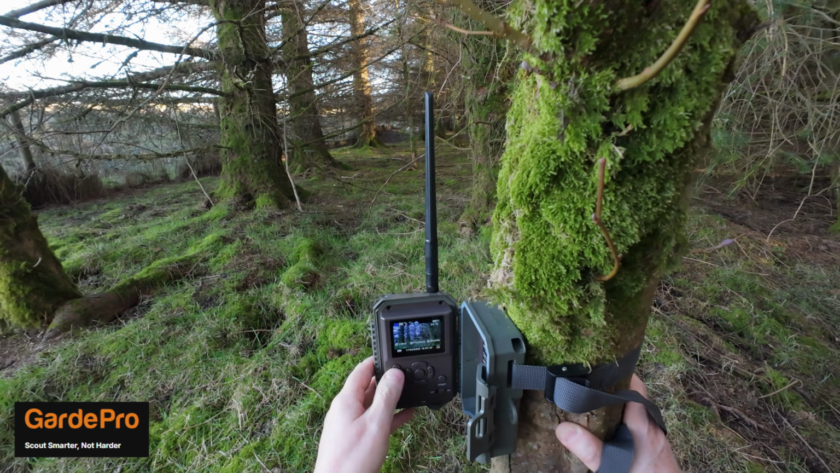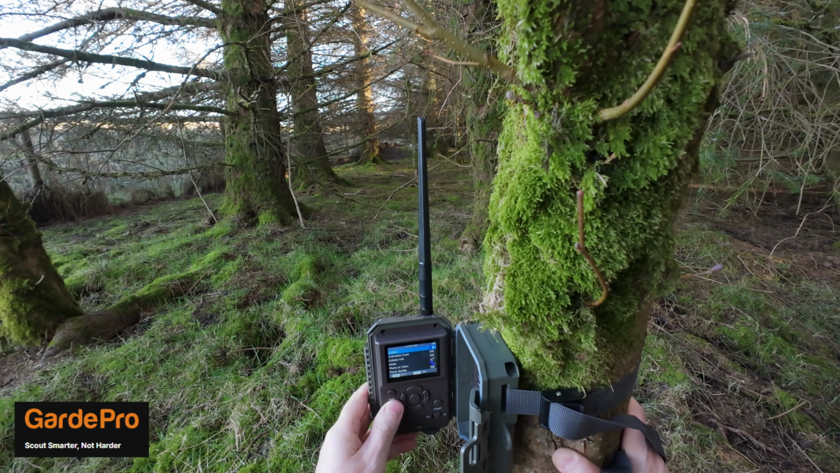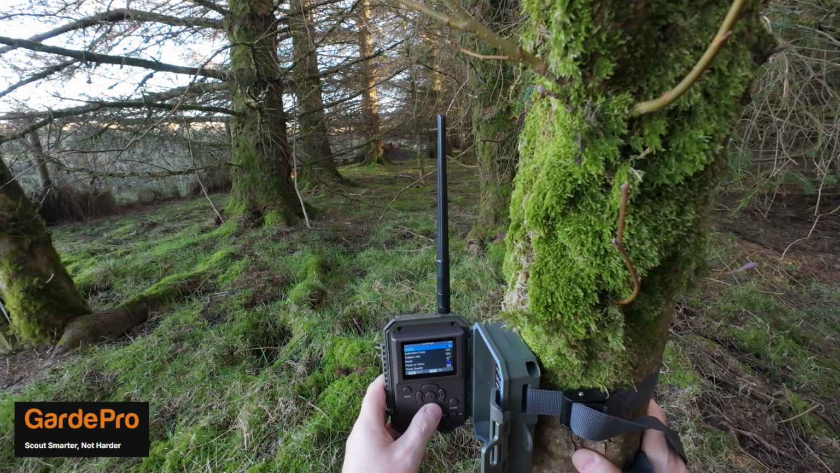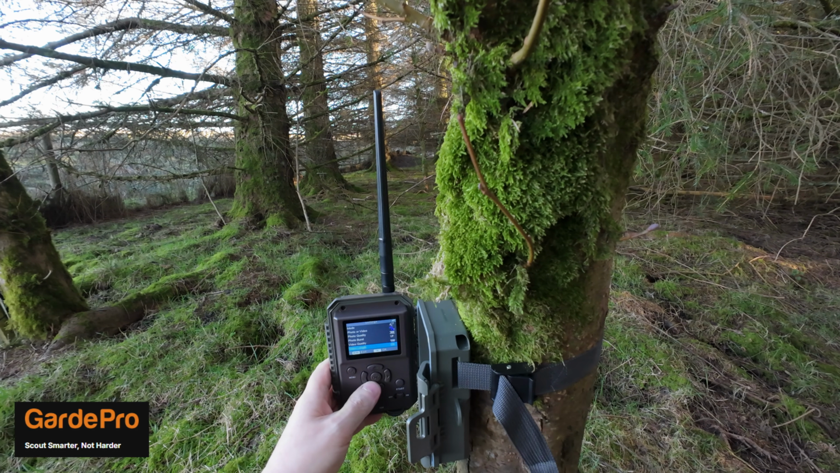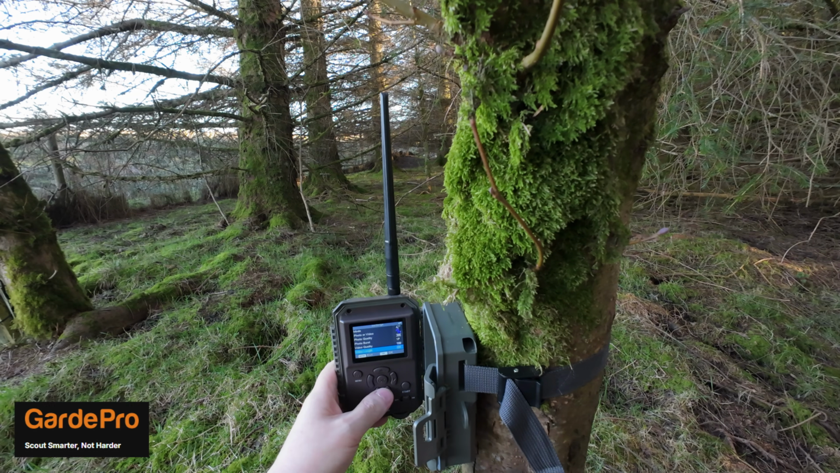I'm just going to go into the menu. Cellular's on. Activation code's okay. Cellular info okay. Mode. Right, I've got photo and video on. If something comes and it doesn't trigger the video in time, then the photo will normally pick it up, so you'll know what's been through.